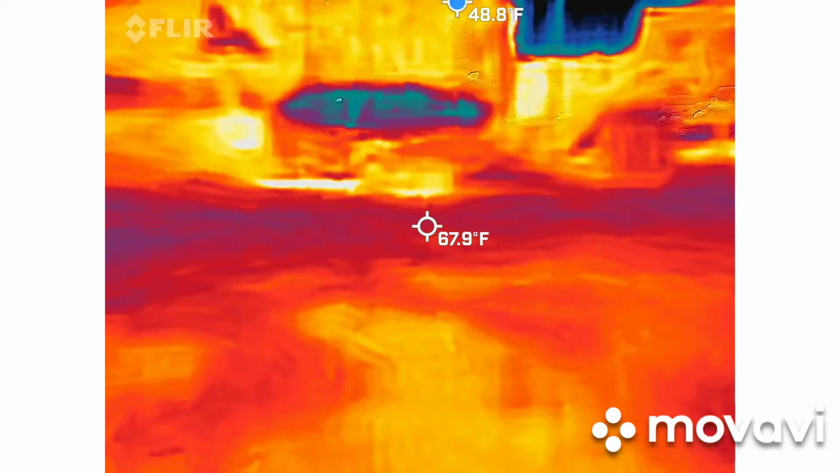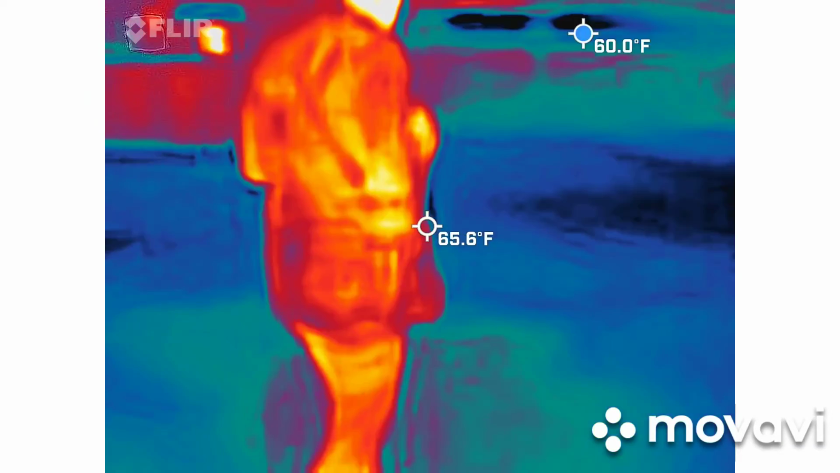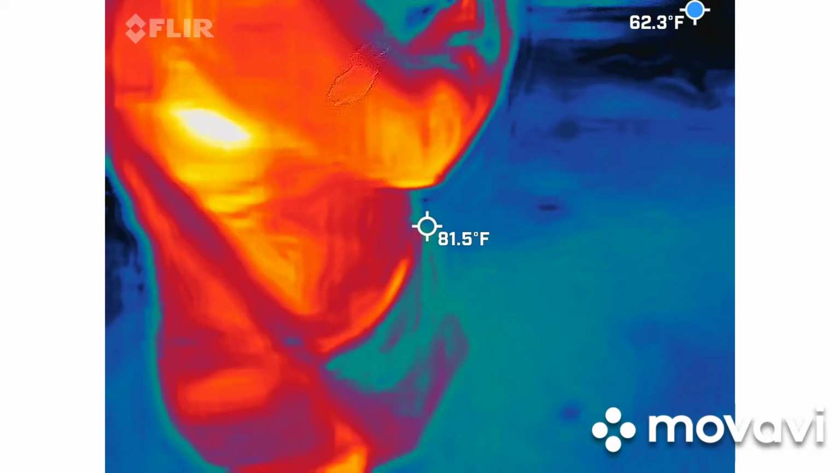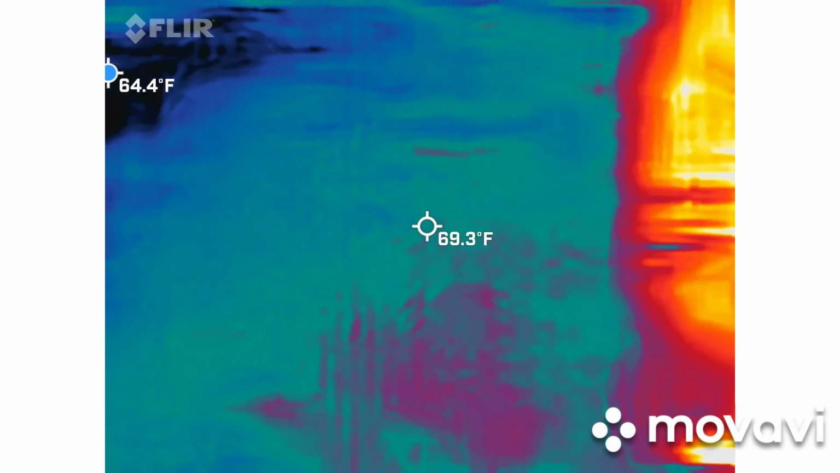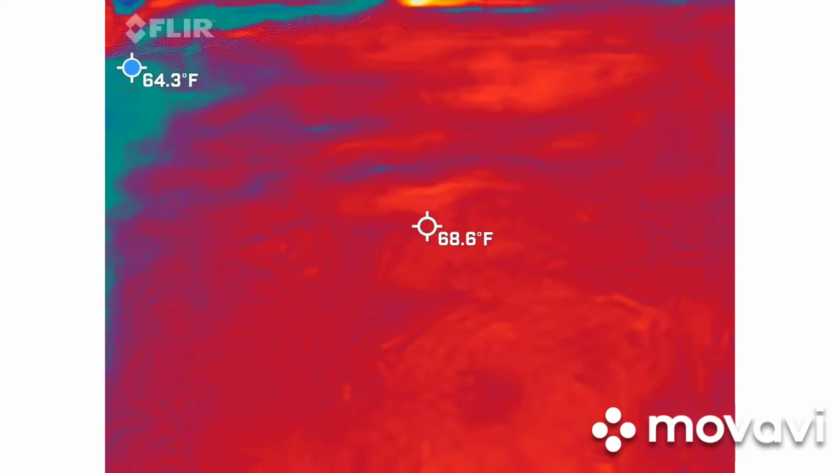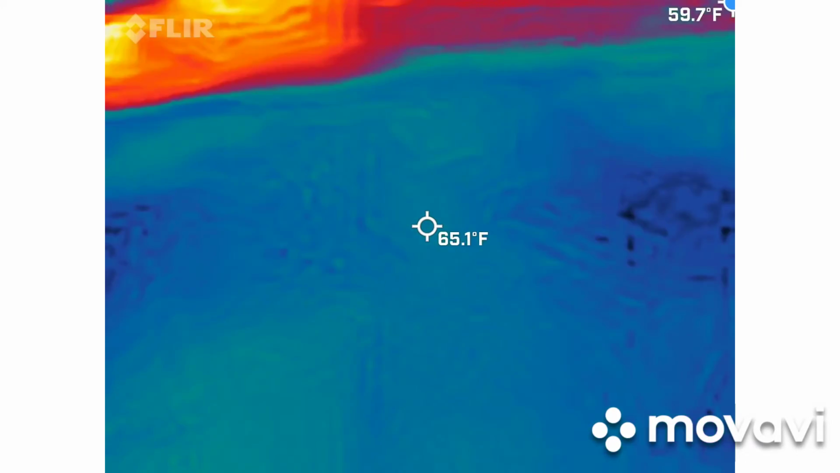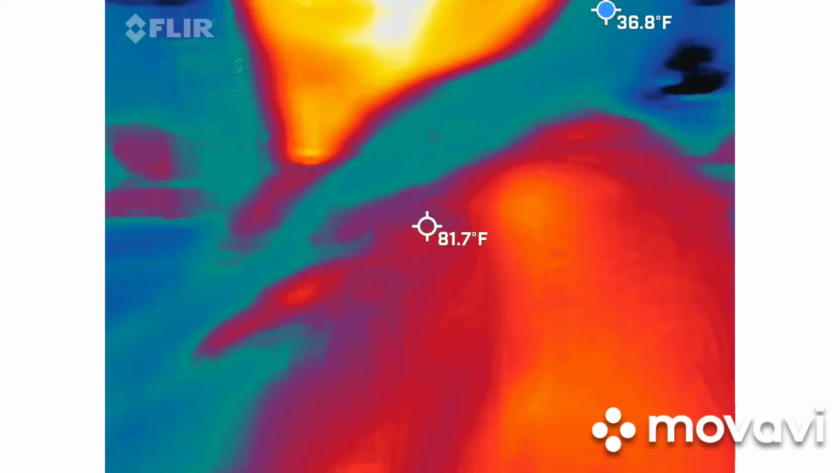How hot is this? How hot is this? It is hot. Is it red? Oh my god, yes. You are red. Hot. Oh, yeah. I have no idea what we're doing. Maybe this has just popped up. I do actually kind of believe in ghosts, just because I've had weird things happen.